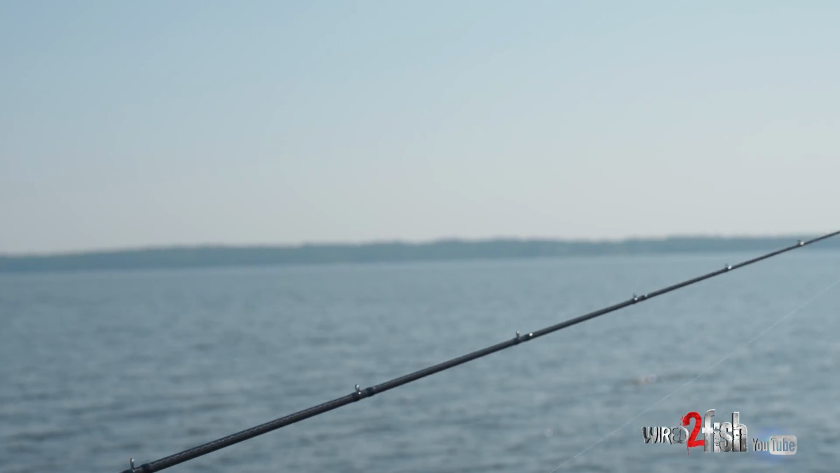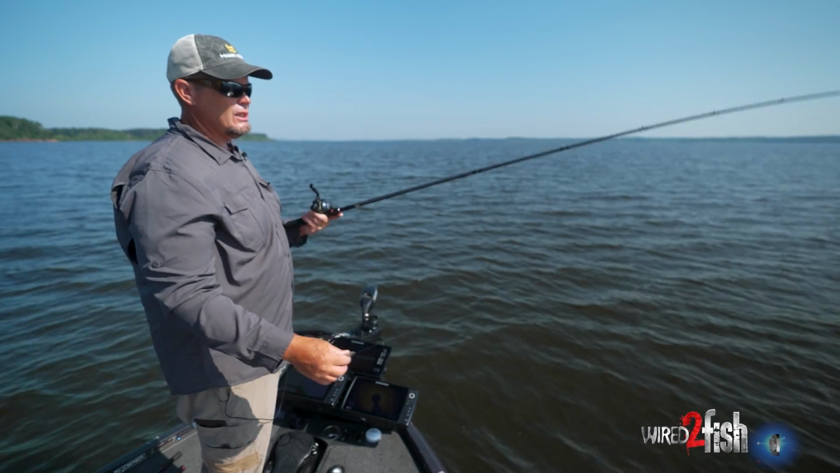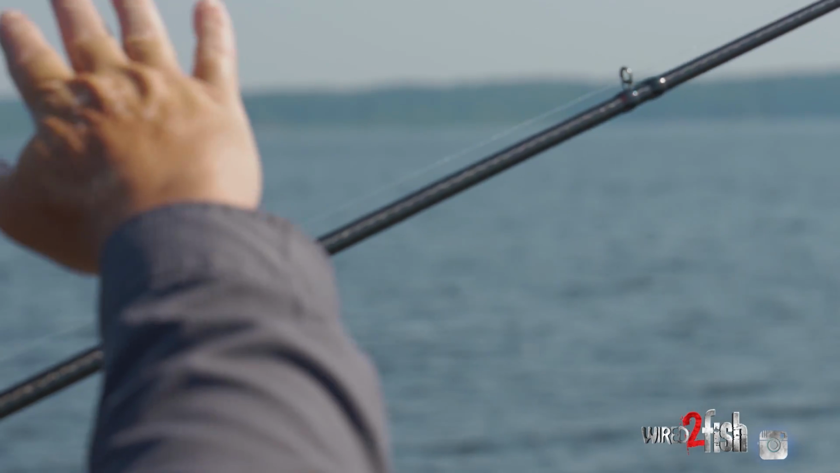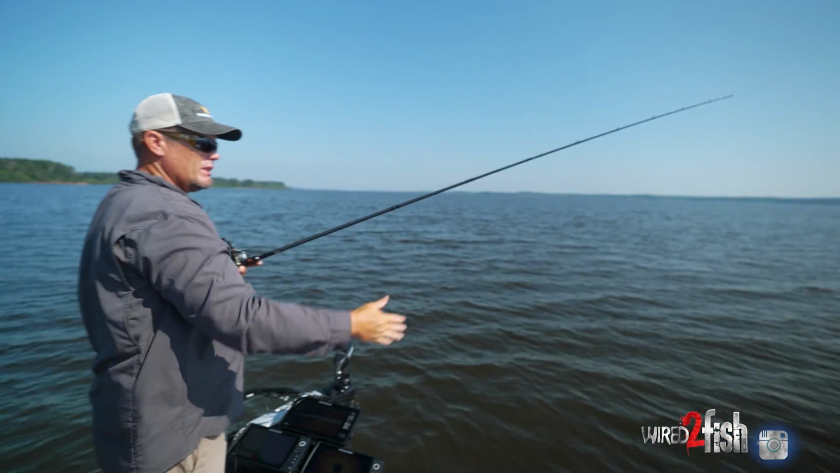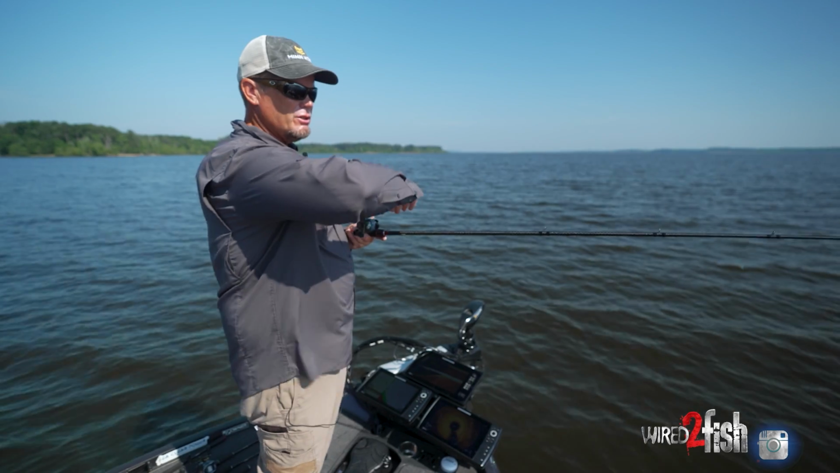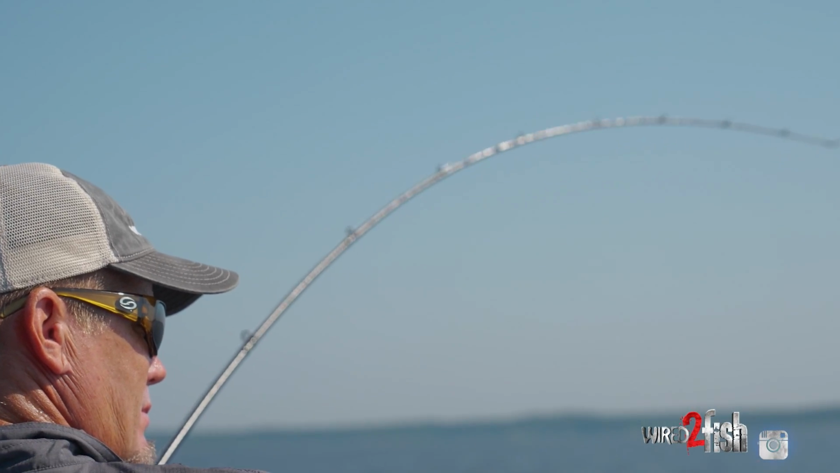Here we're throwing a 7'6" Zodias cranking rod. It's a glass rod from Shimano. If you notice, it's got a very parabolic action, so it's got flex down low, all the way to the tip. Gives me a good back cast. When I hook those fish, you'll see the whole rod flex. That's important. When he jumps, you want the rod to compensate for the head shakes.